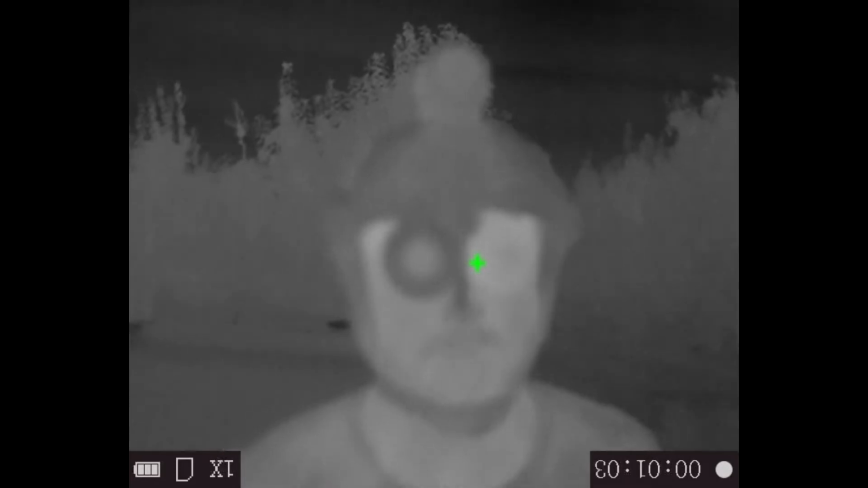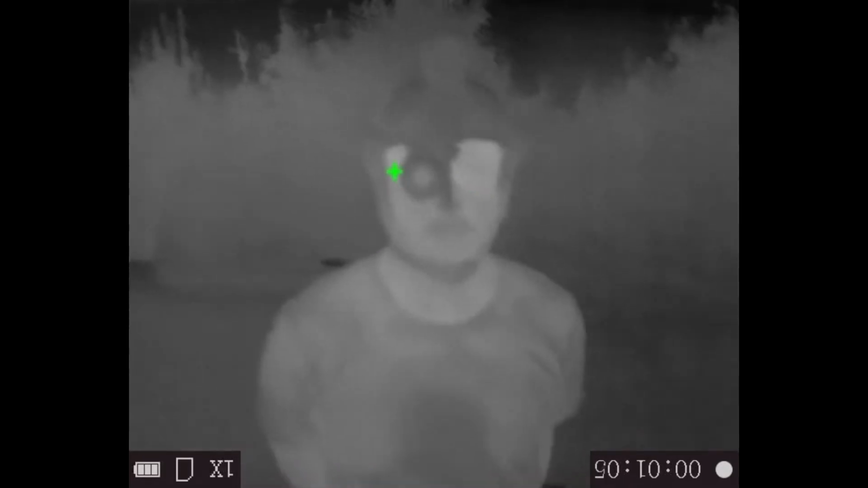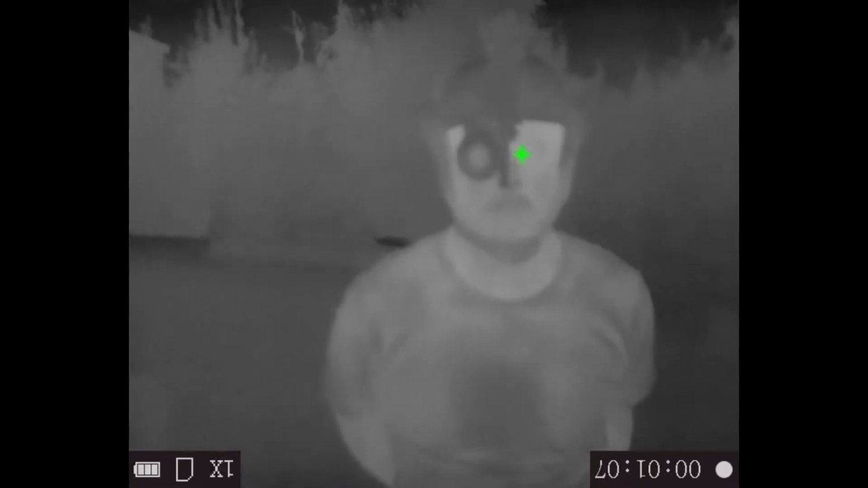I'll peek in this window. So if you don't know, thermal cameras, you cannot actually see through glass with the thermal camera. You can see my reflection.